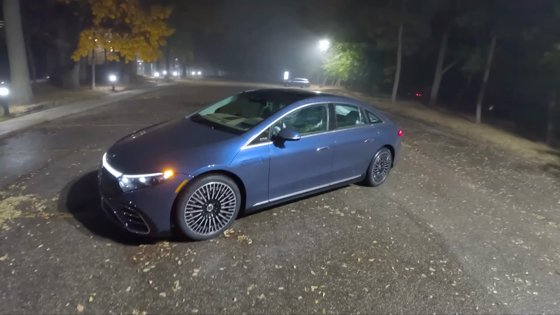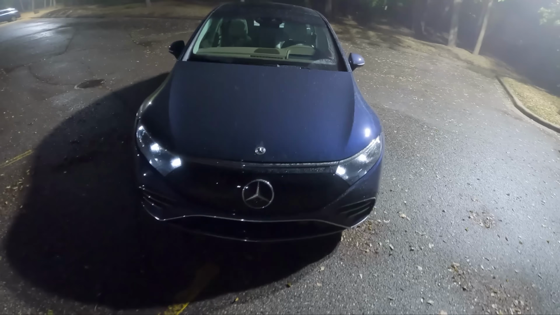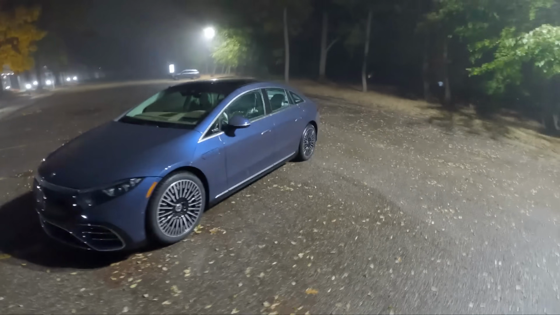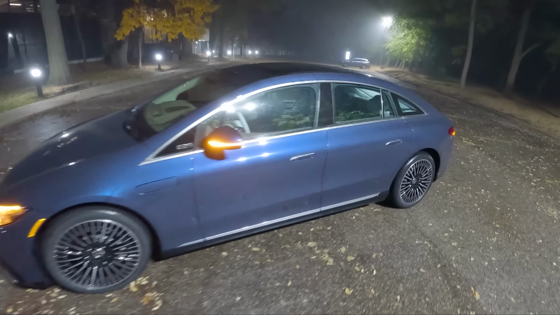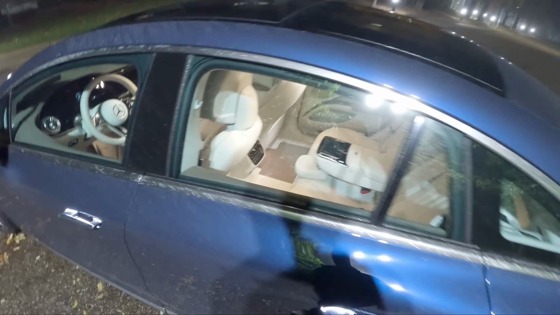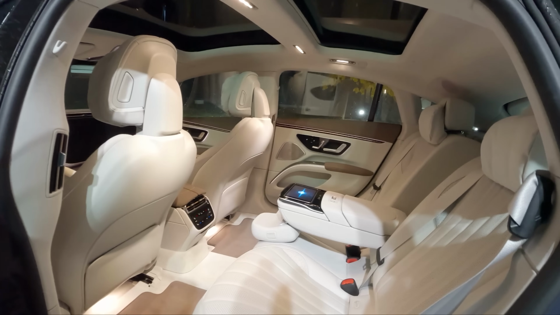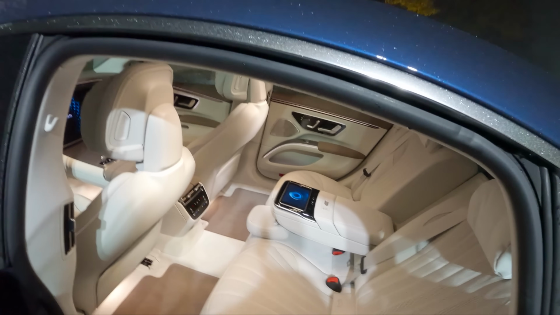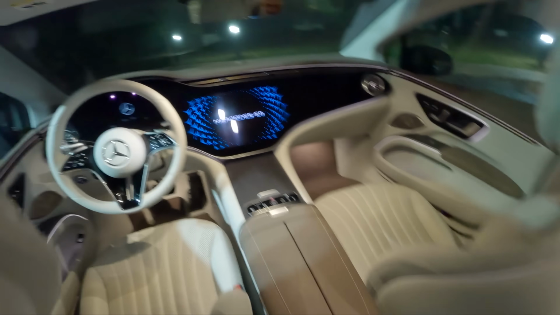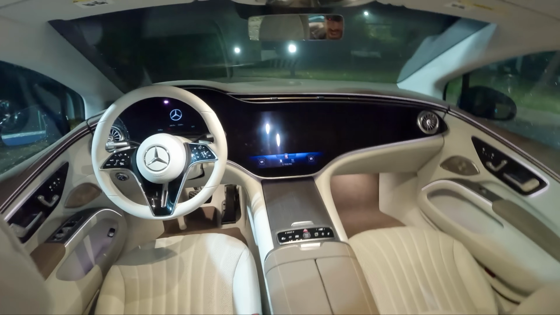But on first impressions at night, look at this. This front LED bar is pretty sharp, very recognizable. When you walk up to the EQS at night, it'll automatically sense your key and unlock the vehicle. These door handles come out, present themselves. We have some of the brightest interior lighting I think I've ever seen. Screens everywhere. Little tablet for the rear passengers. And then a massive, what Mercedes calls the hyper screen up front.